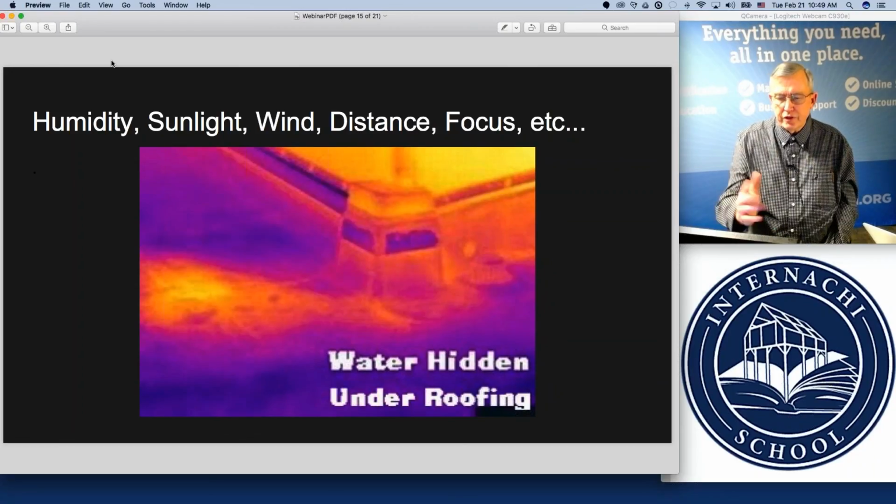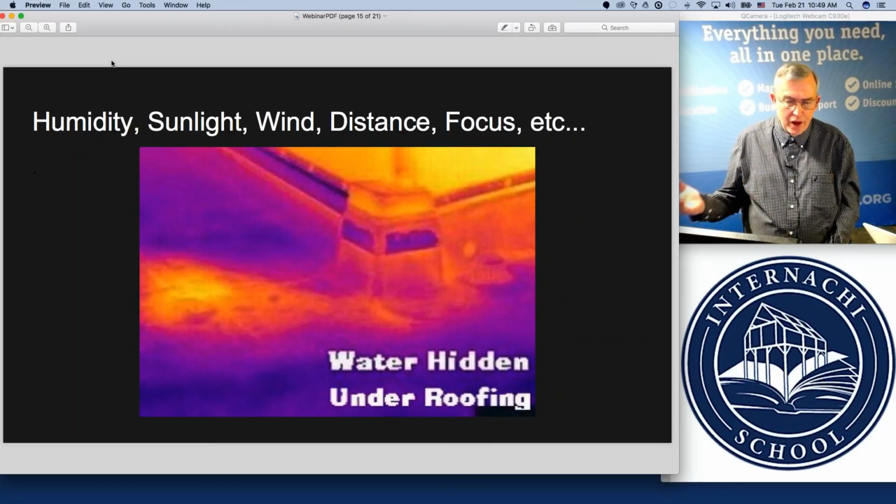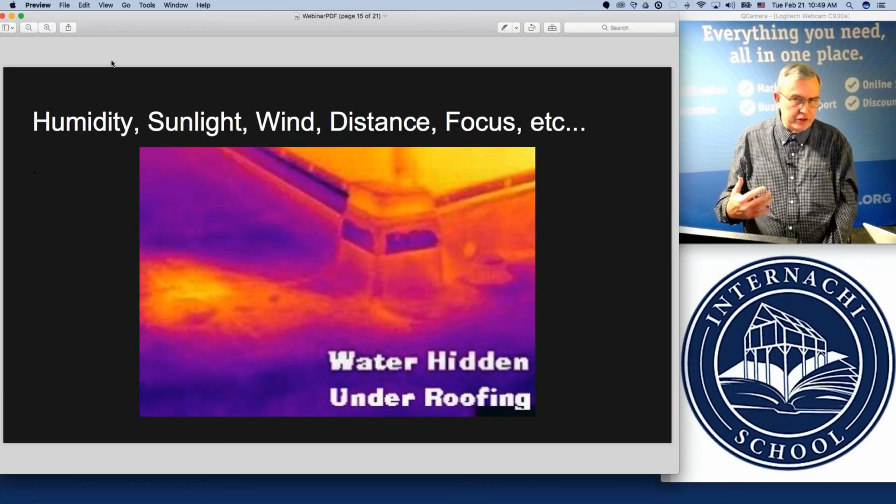Now, in this picture here, where the hidden moisture was found under a commercial flat roof, this is actually taken after the sun goes down, and it's not uncommon for thermographers on a commercial flat roof to wait as much as 2 hours, sometimes all the way to midnight, just depending on the delta T that Mother Nature throws at you.